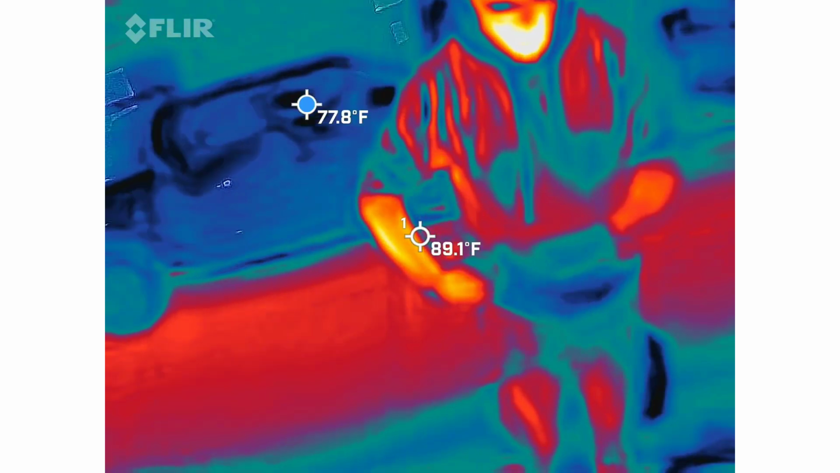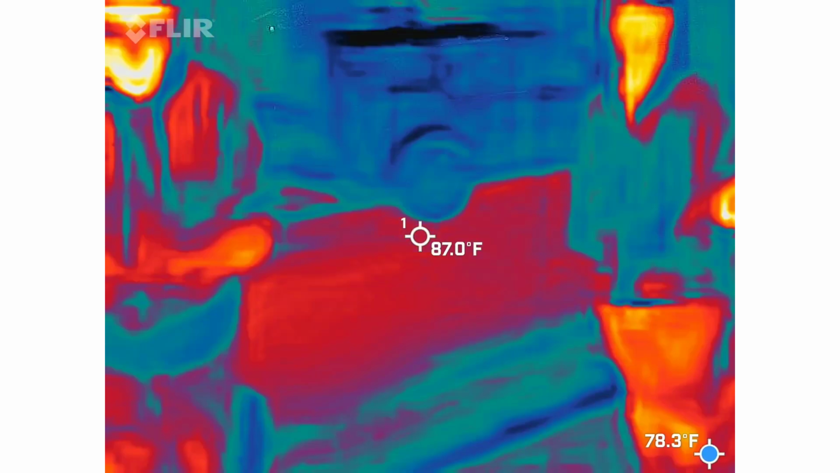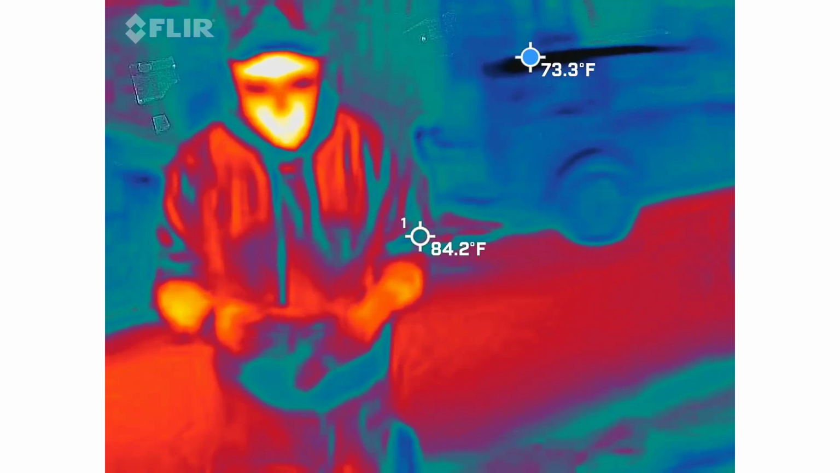So, these are the only 2 identical items that I have in the bag, only because everybody loves these things. And all of my spirit boxes work a little bit differently than the next.